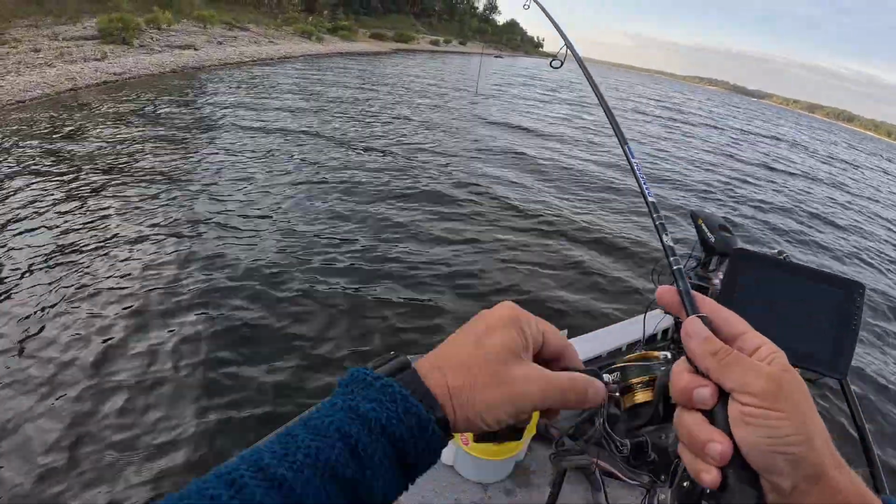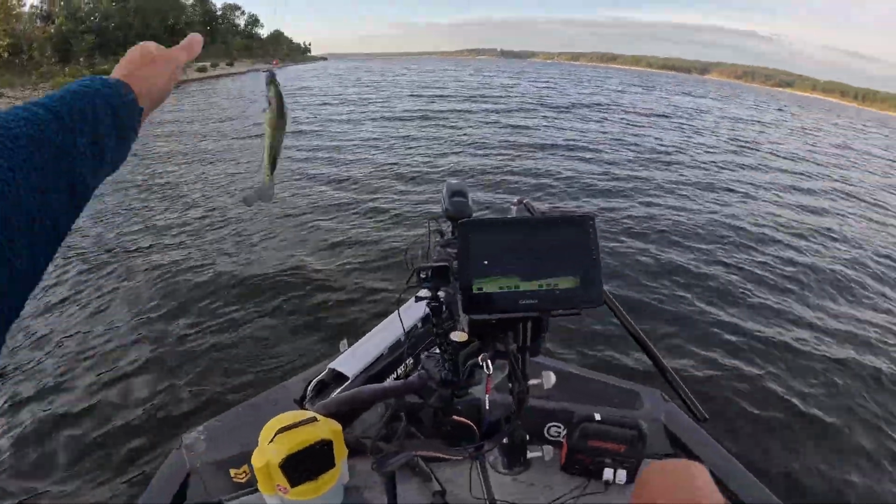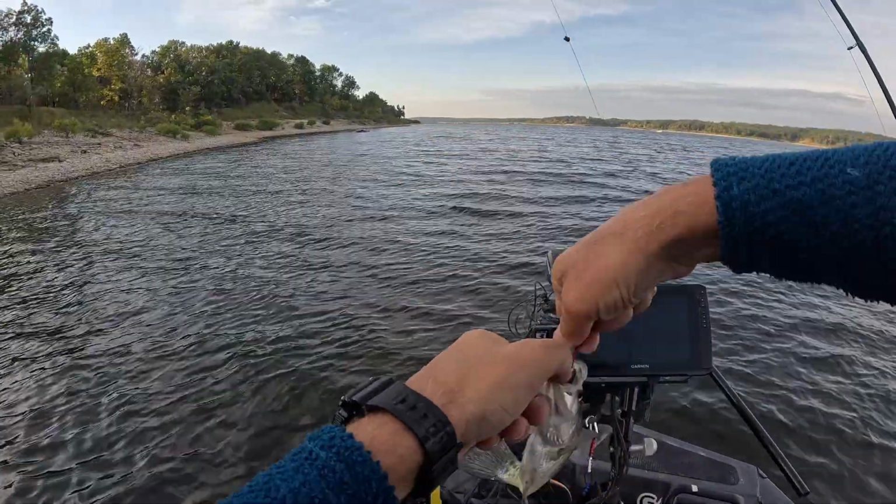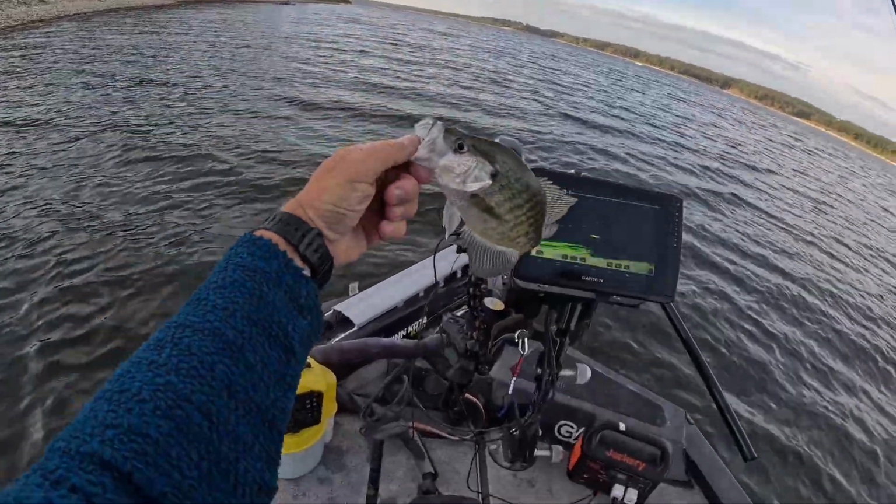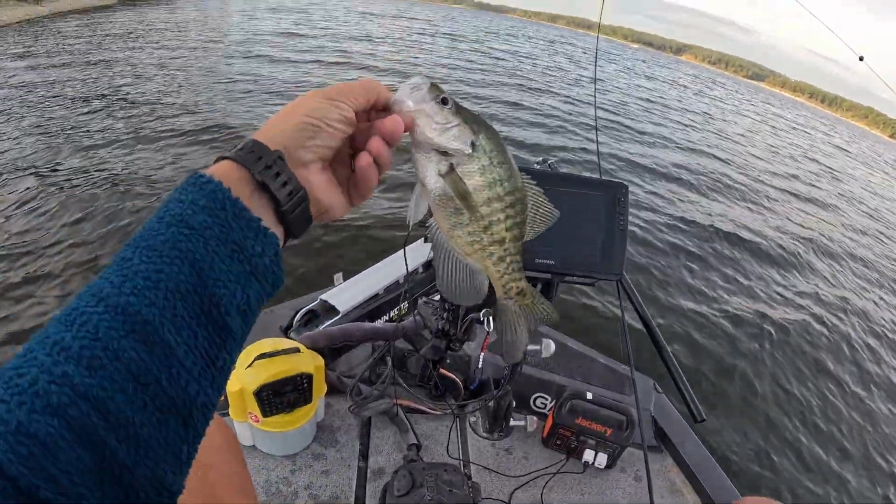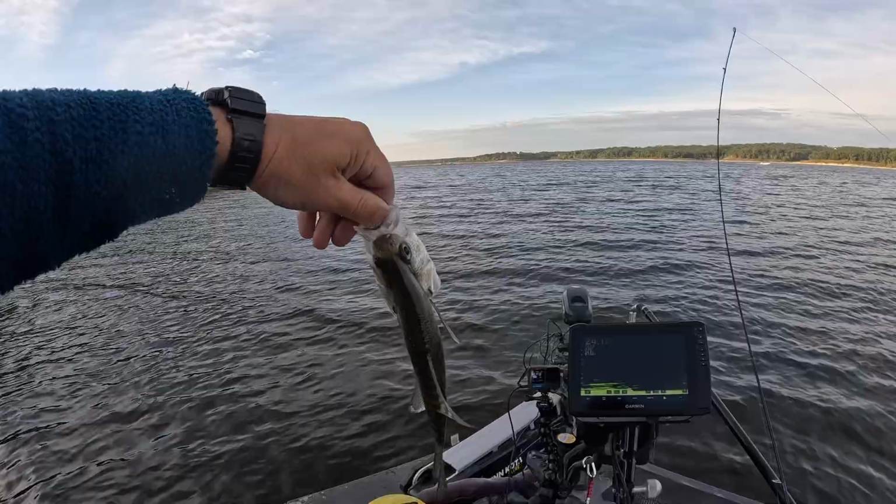There's one. I feel like I got pretty good weight on him. Pretty good fish, yes sir. There you go. Telling you what, guys, they are hungry. Shredding this minnow apart. Pretty fish. It's another 10.5, 11 inch crappie. Beautiful.